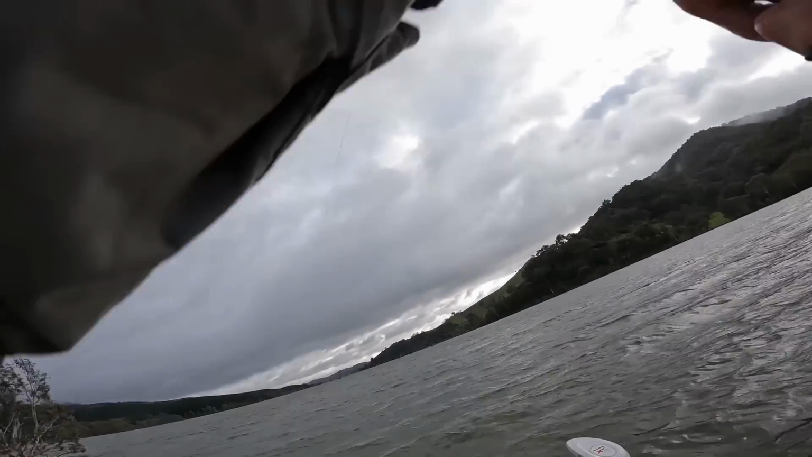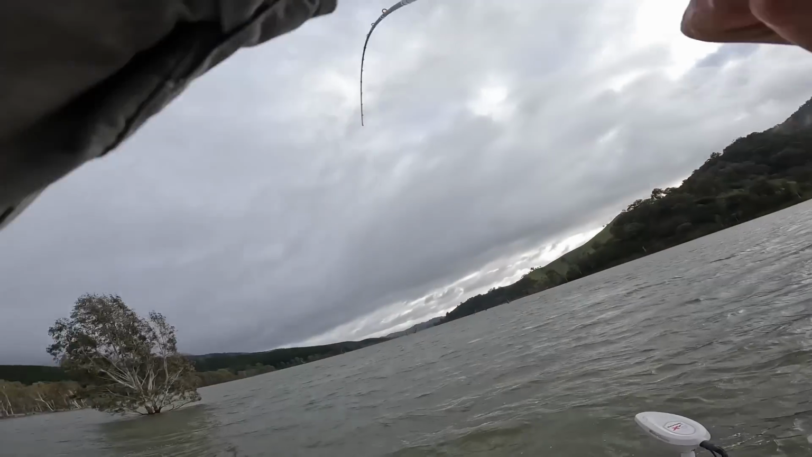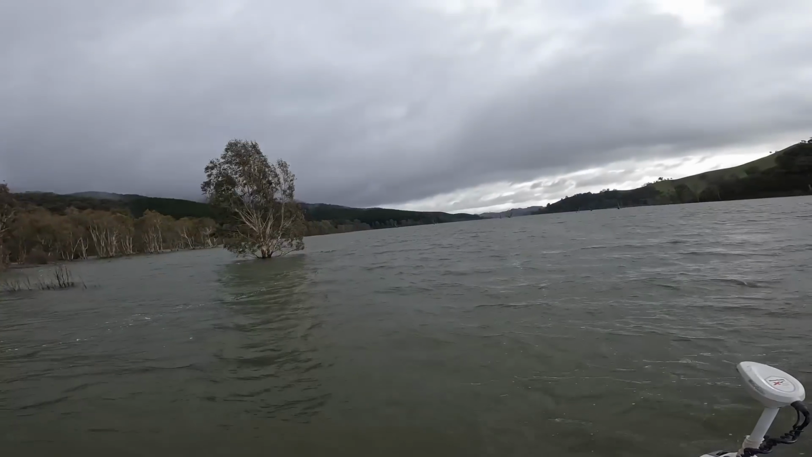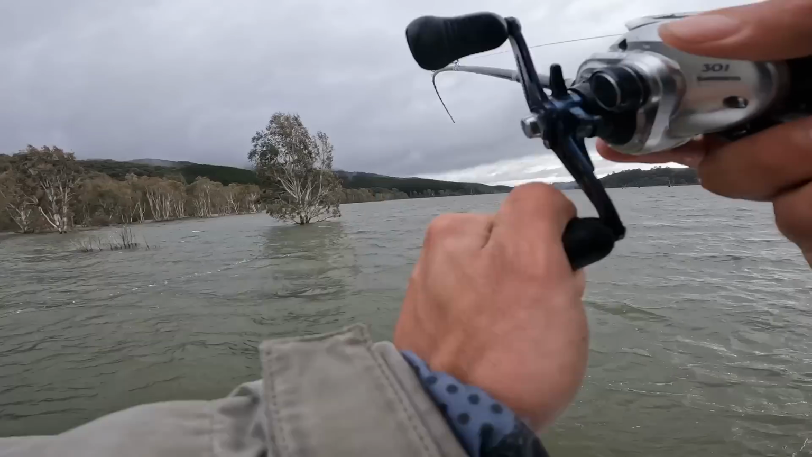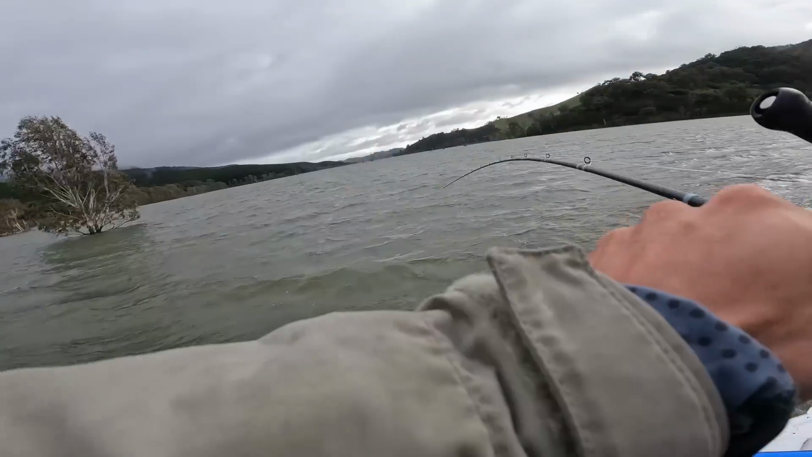Oh, yes. Oh yeah. I knew he might eat. Dropped it back to the bottom. Nice. Nice. How good's that, bro? Nice. Size? Nah, he's only small, but still cool. That was good though. That was satisfying.